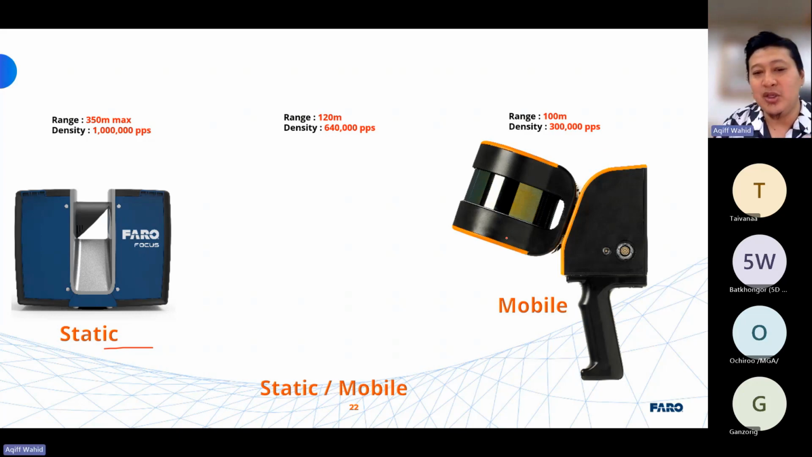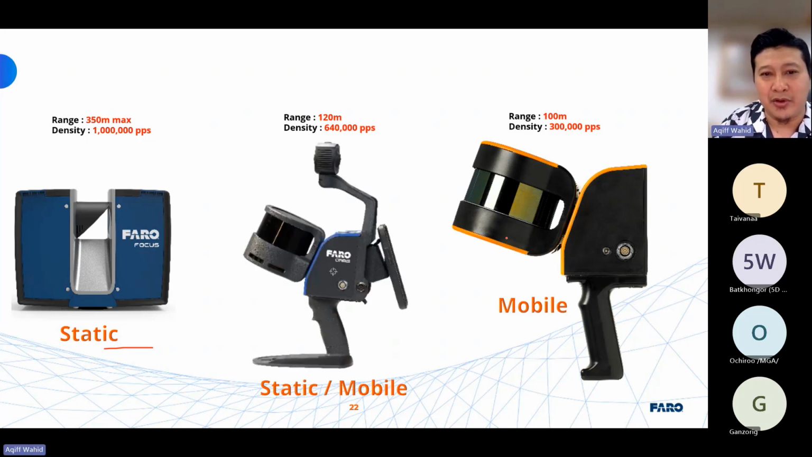And we have just released a new product called Faro Orbis, which is the hybrid of the two, the static and also mobile solution, with the range around 120 meters, with the point density double of what we have before in the Horizon. So this is a totally revolutionary solution which incorporated the quality and the data point density of a static scanner, and also being able to be versatile as a mobile scanner. So that's why we call it a hybrid laser scanner.